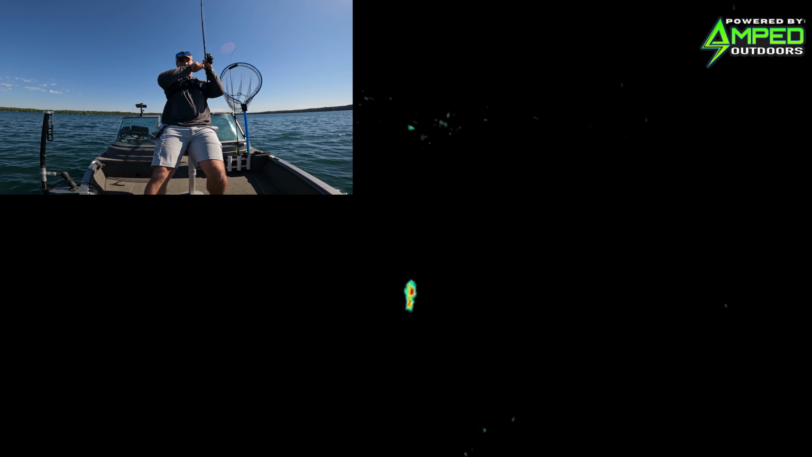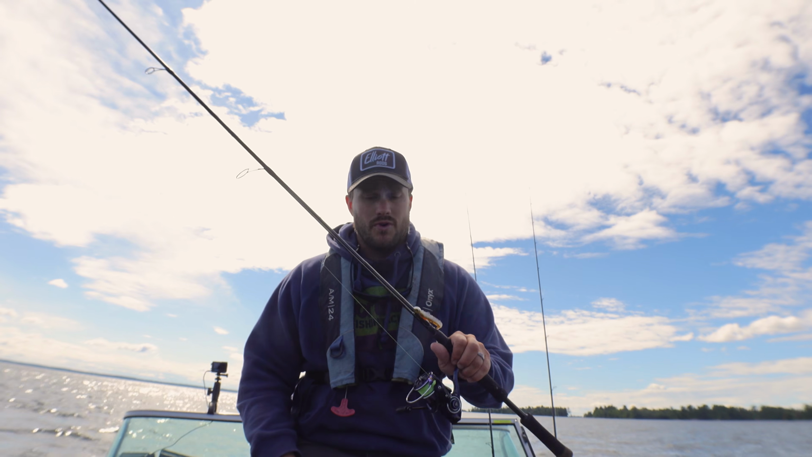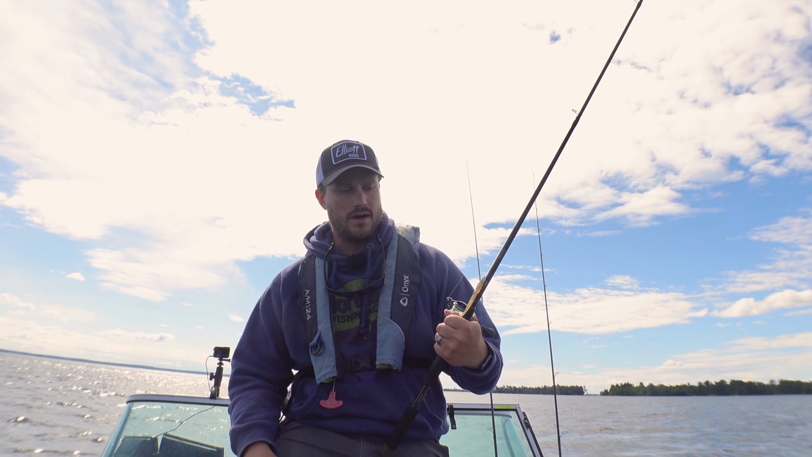But I can also work it slowly, slow roll it up over top of their heads, do little twitches right on top of them. Depending on the day, some fish will really like this. Sometimes they want more of a reaction, sometimes they want that big swim bait style. It's nice, but those three are ones that I really like.